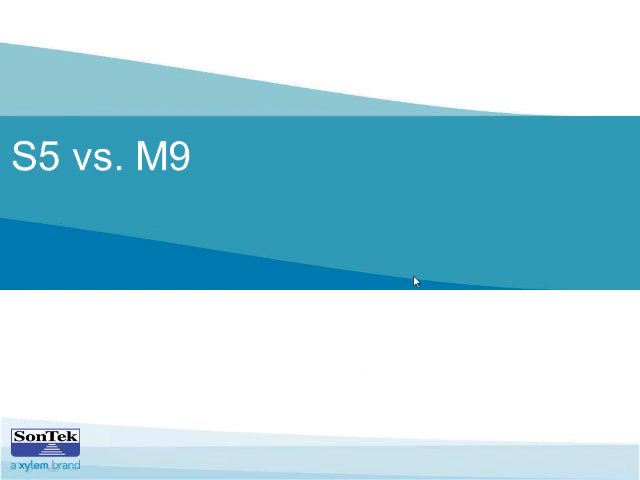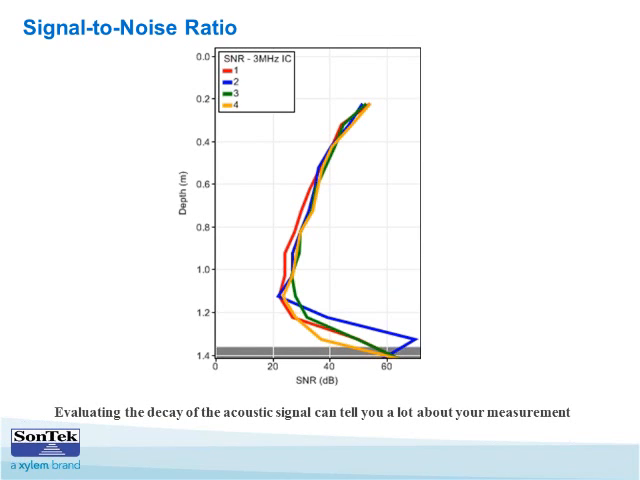So Dave, you want to talk a little bit about the S5 versus the M9? Yeah, absolutely, Chris. I just want to go back a little bit to the signal to noise ratio that Chris mentioned, because that will be important as we come towards the second half of our presentation when we talk about this data from Greenland, which I'm sure everyone is excited to talk about. And just go back here, the slide.